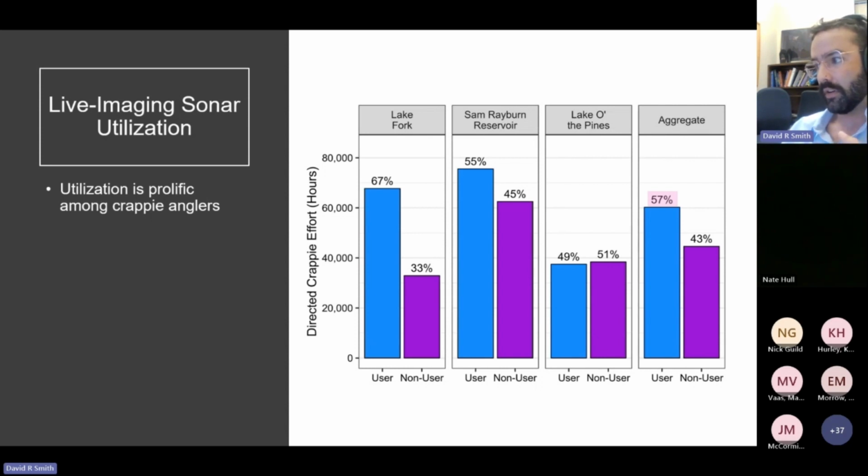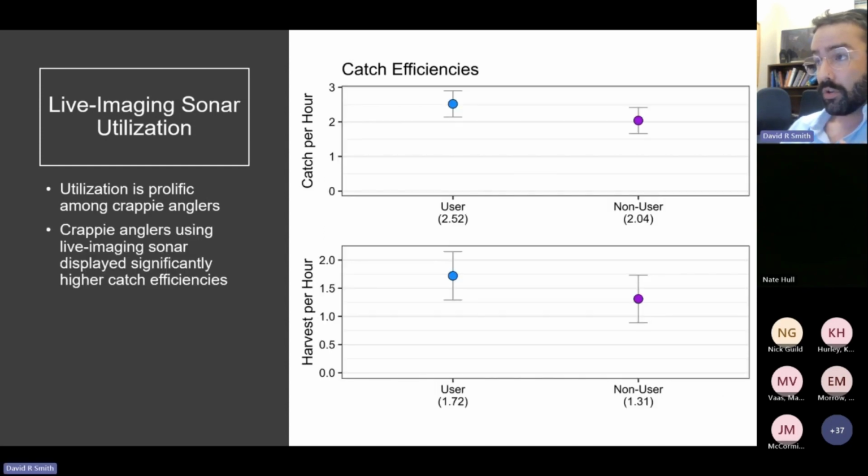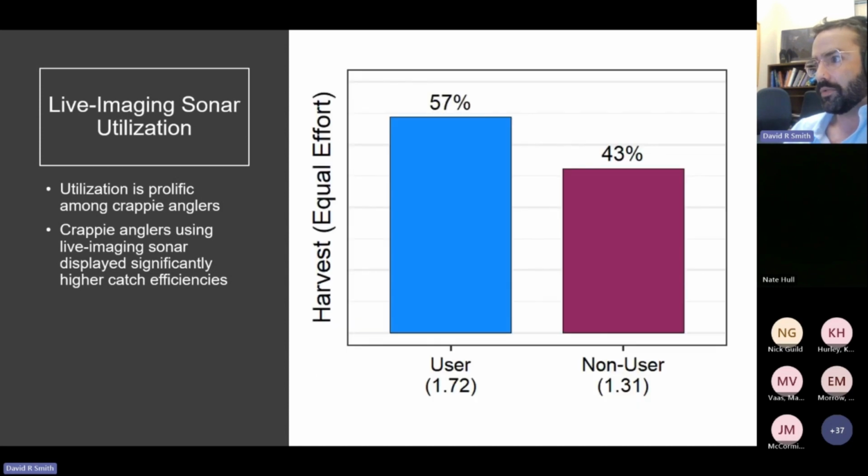57% of the effort we observed on these three reservoirs came from live imaging sonar users. We also wanted to look at what catch efficiencies looked like between the two groups. We compared catch per hour and harvest per hour, and we saw catch rates improved in efficiency by 24% when comparing users to non-users. But more importantly, when we think about effects ultimately on fishing mortality, we saw an even higher increase in harvest rate, with harvest efficiency increasing by 31% when comparing users and non-users.